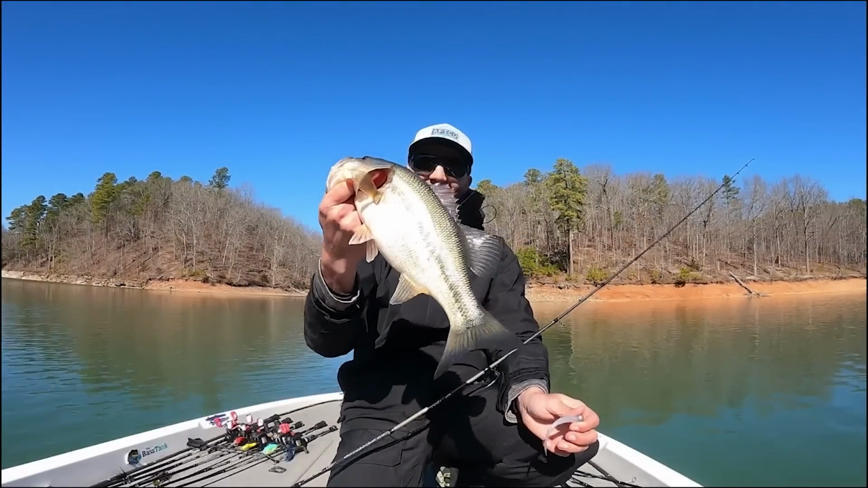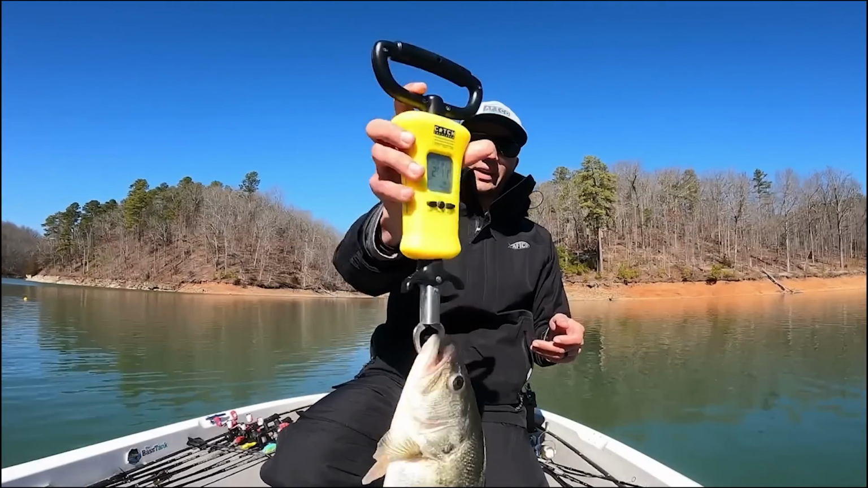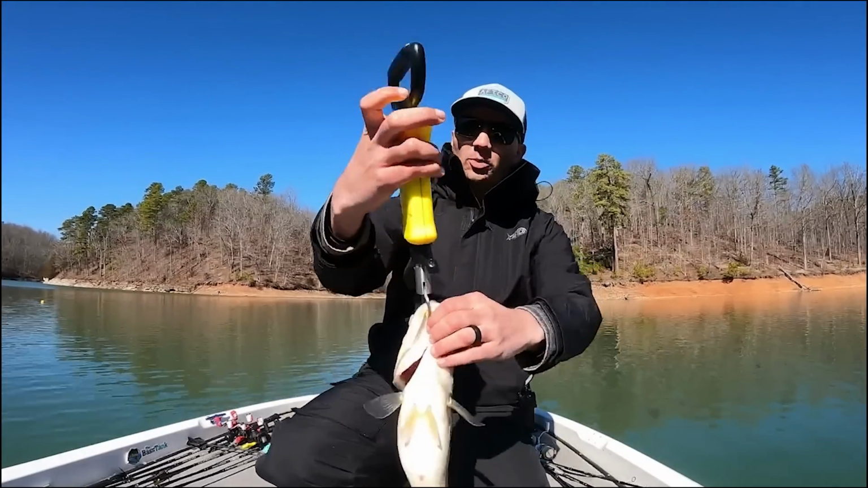Beautiful fish though right there. Let's get a weight on that guy. 2 pounds 11 ounces, almost a 3-pounder.